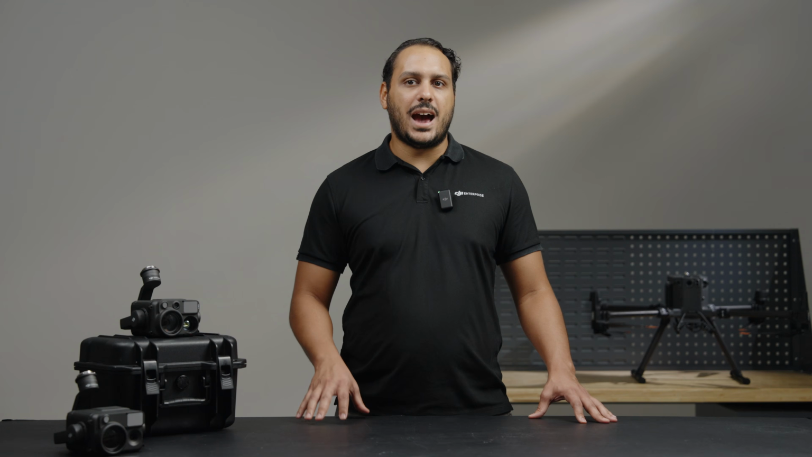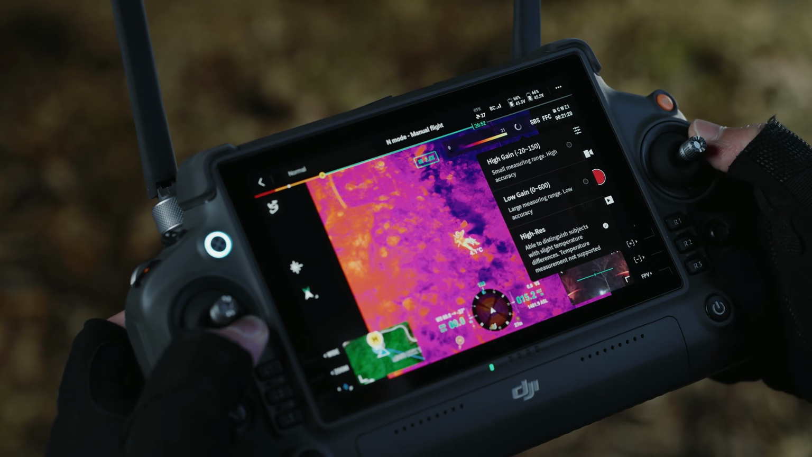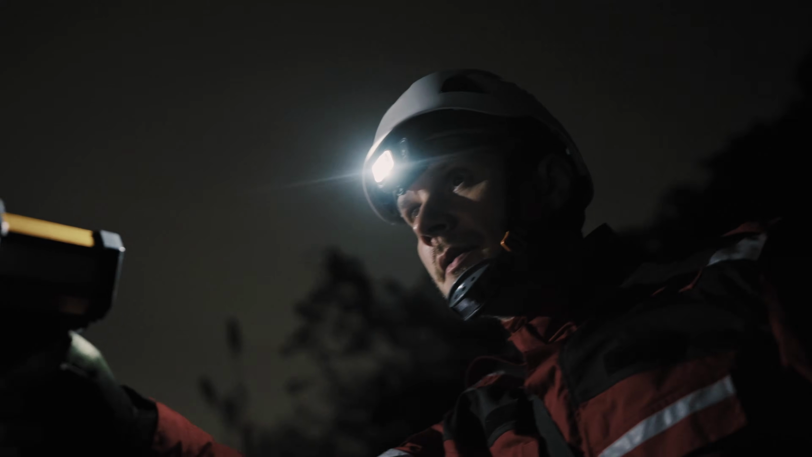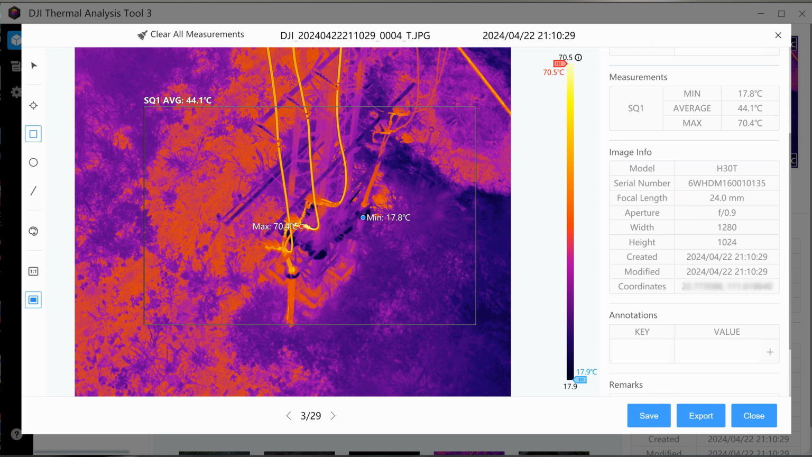Apart from the normal high gain or low gain modes, we have added a new thermal gain mode called infrared high-res mode. This mode offers better video clarity for object identification scenarios such as wildlife monitoring, search and rescue, and more. However, please note that you cannot conduct temperature measurements in this mode. All the thermal photos can be processed by DJI Thermal Analysis tool for further analysis.